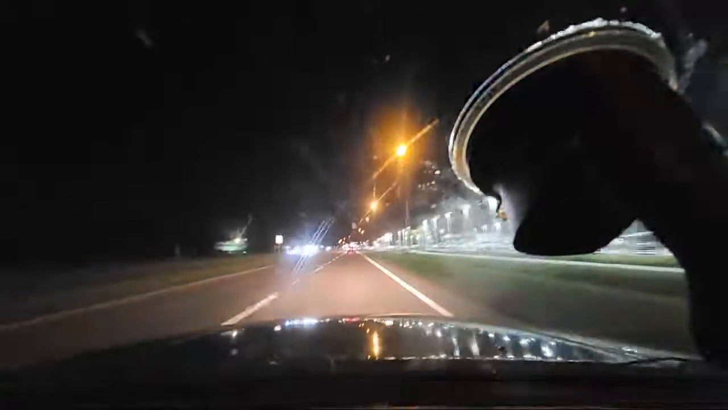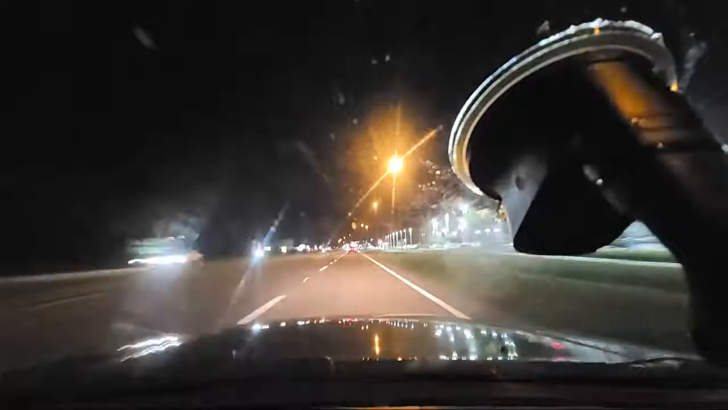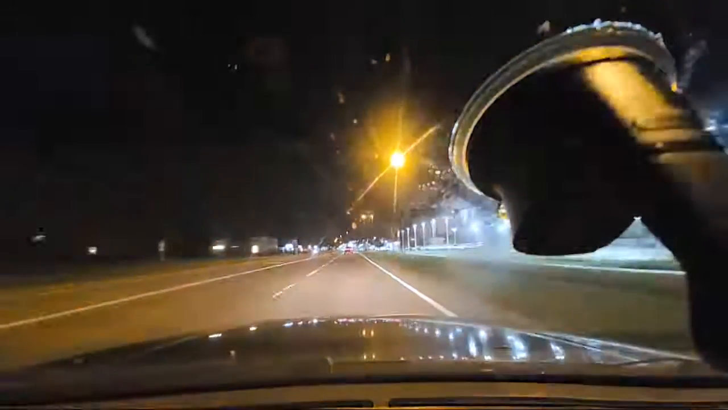Some foxtails, not looking that great. A Royal in South LA. Yeah, Royals.